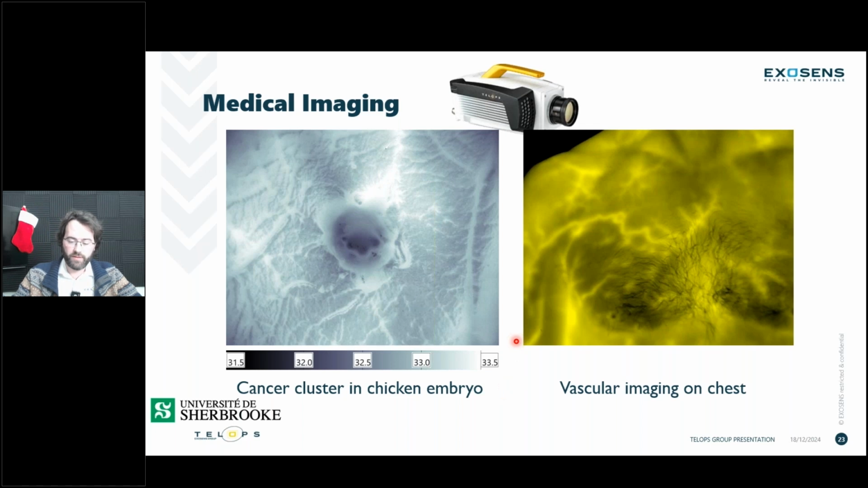Now, I brought this after the Radia V60 data because HD images are, of course, very interesting for medical imaging, but the V60 has a slightly lower spatial resolution, but still quite a good VGA spatial resolution. And the extremely low SWaP form factor makes it extremely interesting and versatile to be integrated with other medical imaging systems.